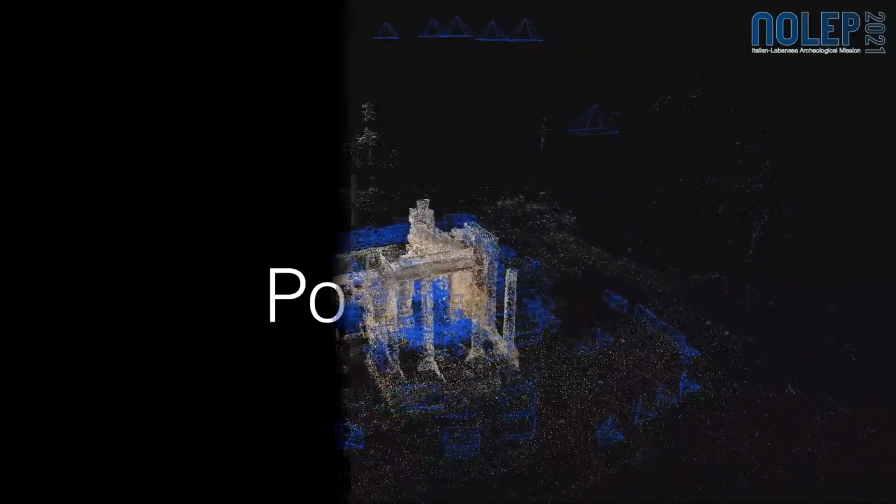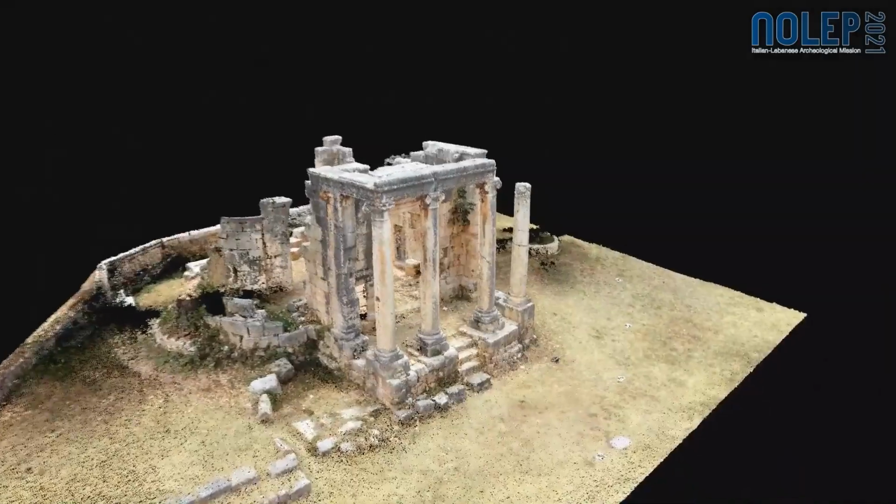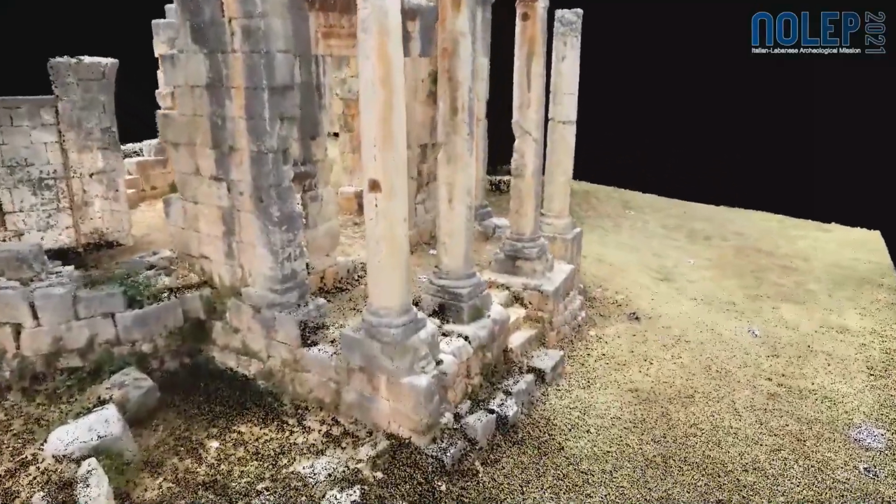In this video, you can see the photogrammetric workflow and the different products that we obtain from the image-based reconstruction. We start, as usual, from the structure from motion step, where the camera positions are estimated. In this case, you can see the cameras as blue pyramids, and then we also get a sparse point cloud. Then we move to the dense reconstruction, which provides a more detailed representation of the geometry in the form of a dense point cloud.